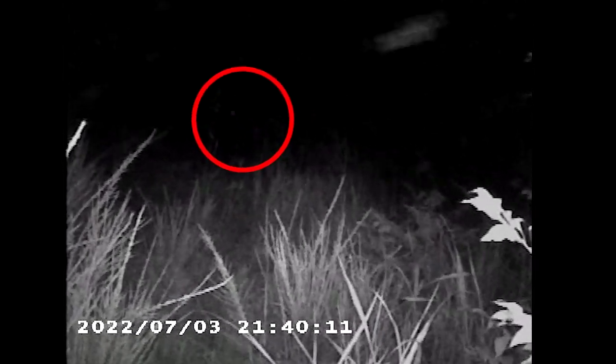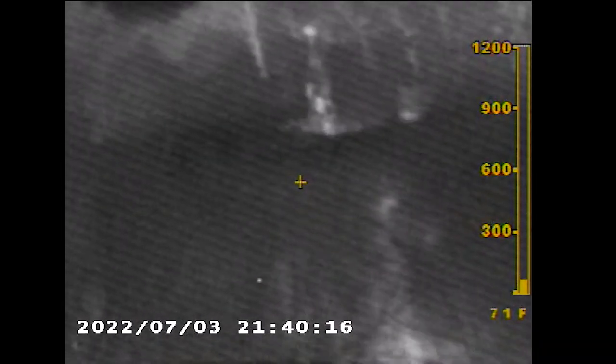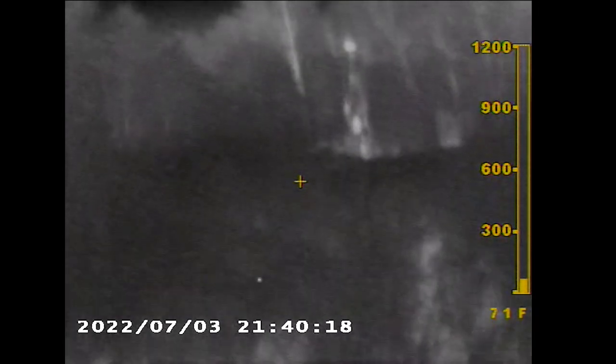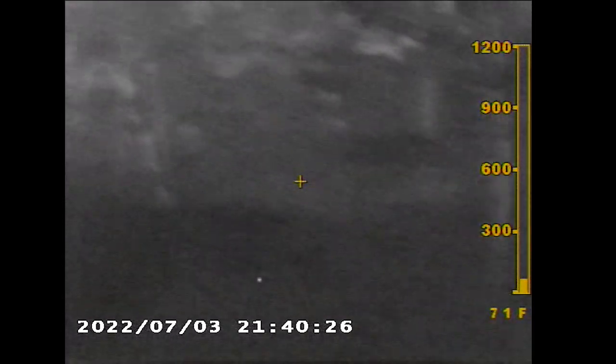So I flick it to thermal. It looks like there's eye shine right there, but when I flick it back, it's not eye shine. It's just part of the pump jack. But what we saw was definitely definitive eye shine, because it was so far away from that pump.